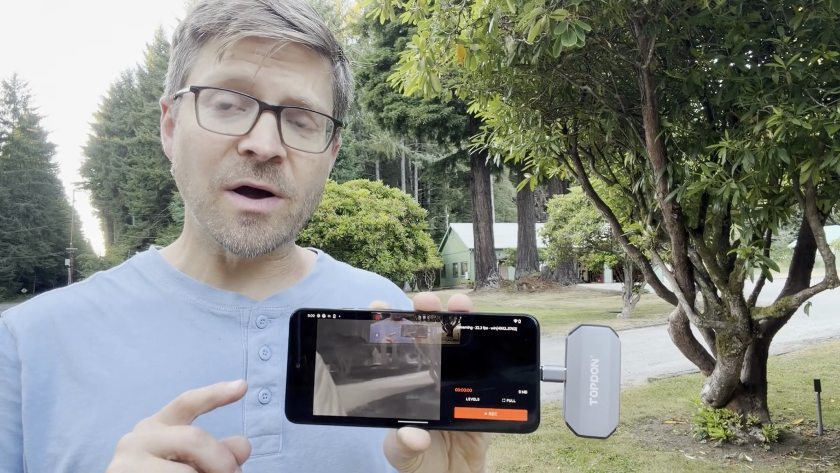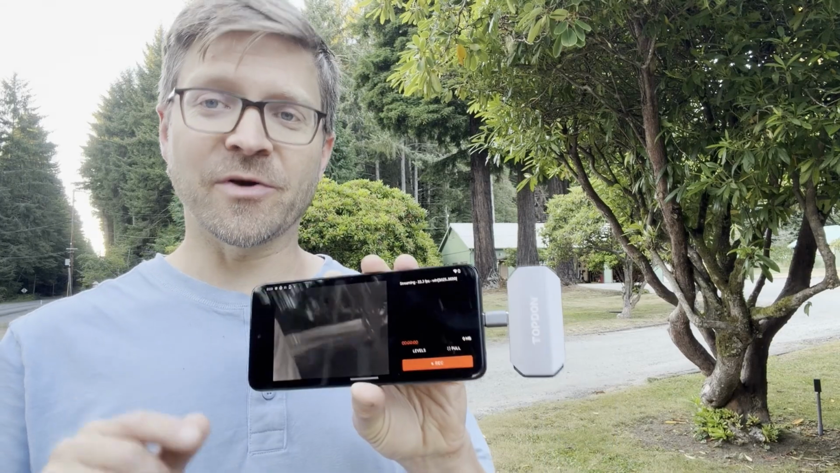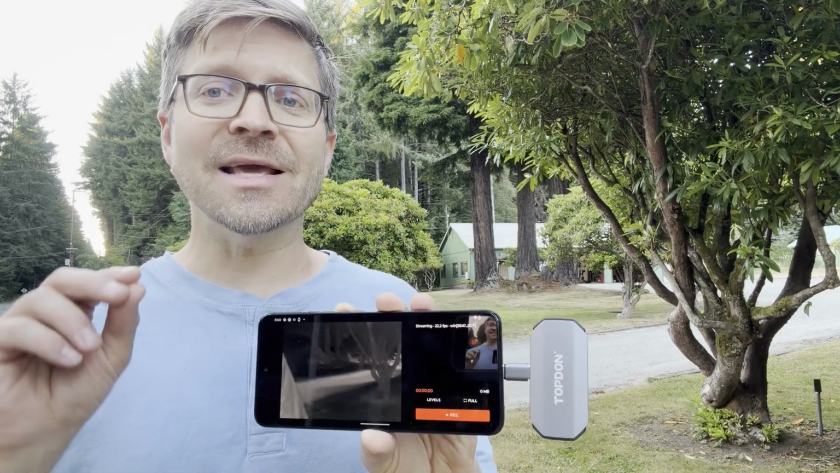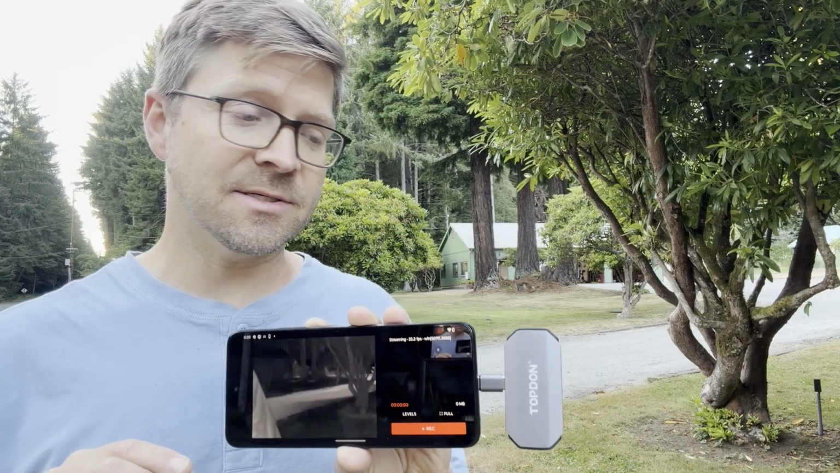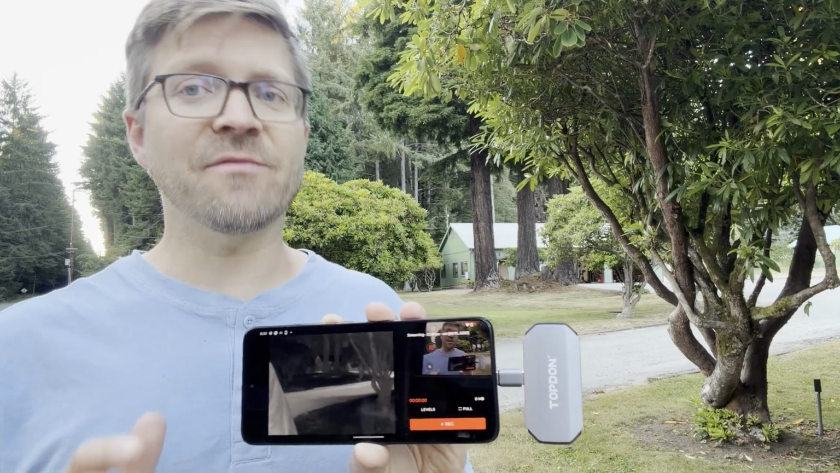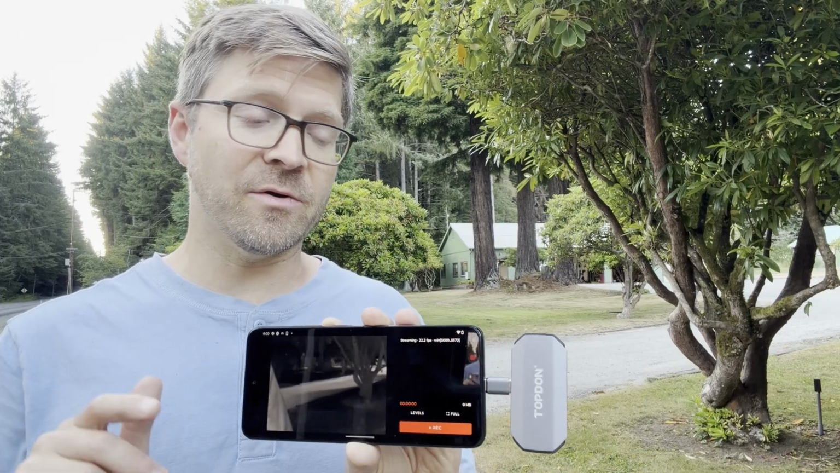This is my review of the TopDon TC002C Duo thermal imaging camera, which I think is a really nice entry-level imaging device for recording bats. Now, it's not going to give you the imaging quality of a higher-end device, but it's also not going to break your bank the way that one of those would.